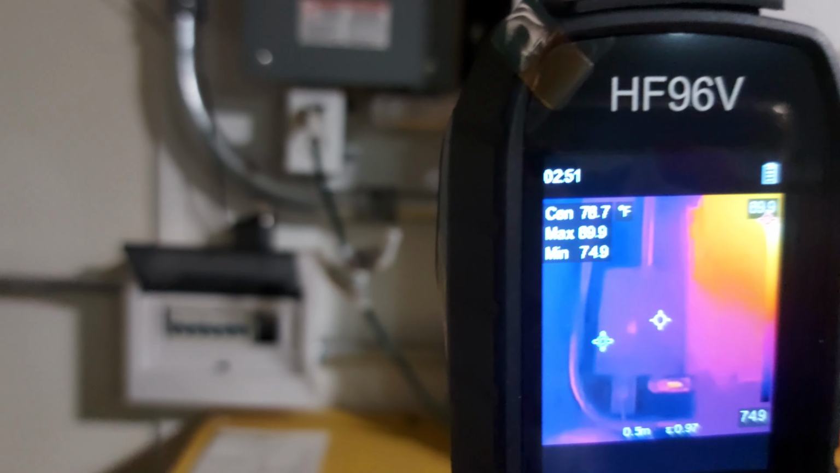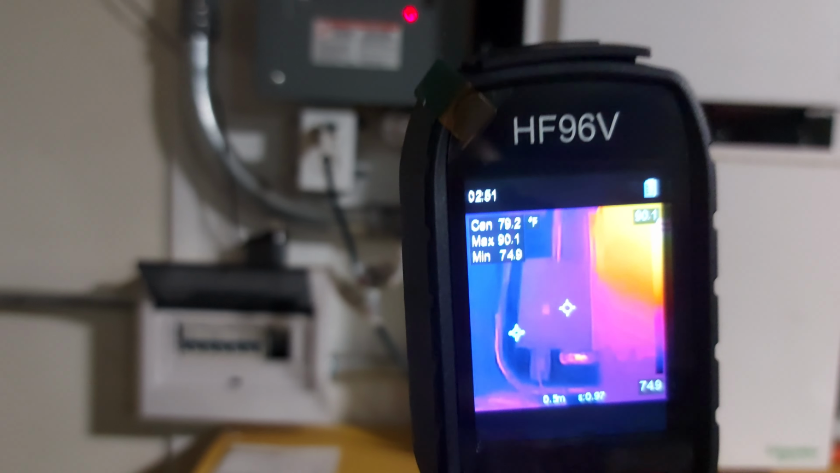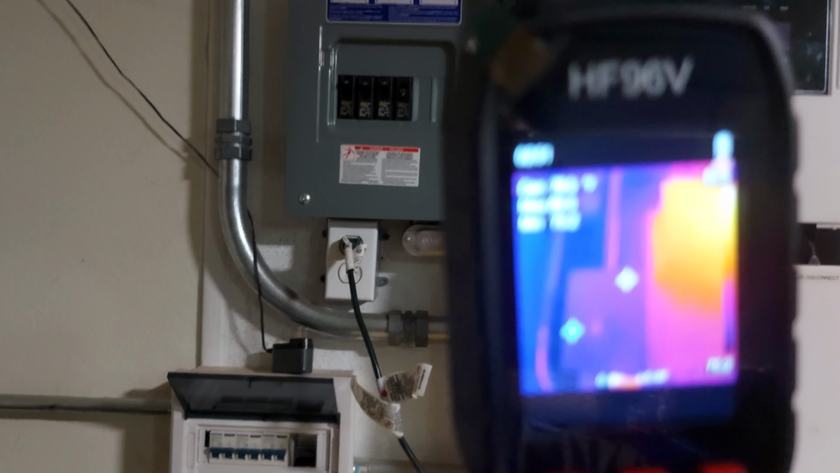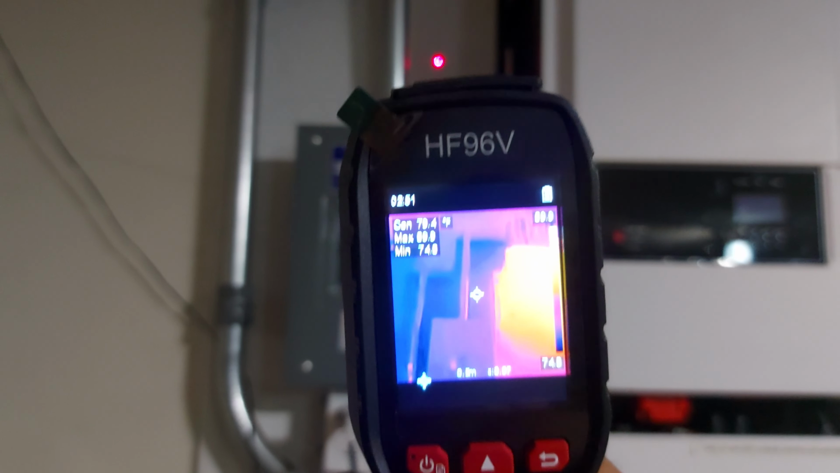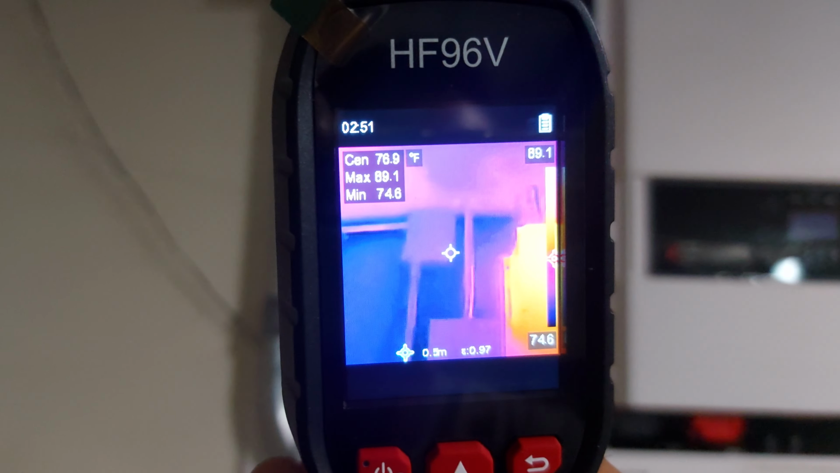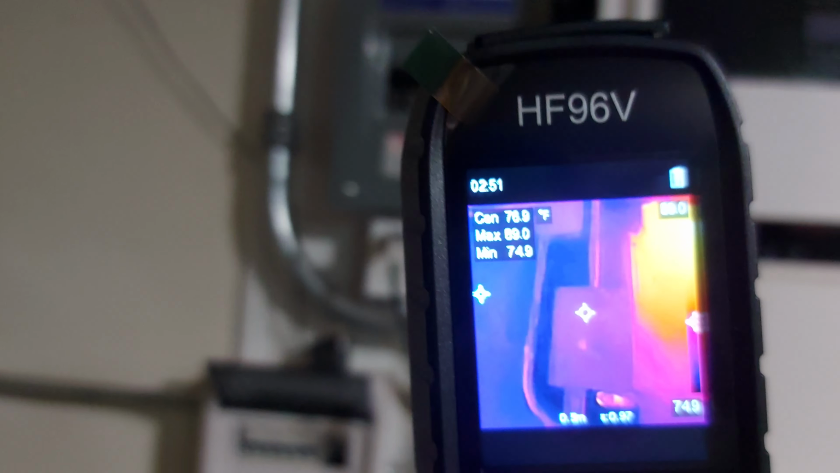Obviously, it's not going to be able to scan what's behind the wall, but if that component behind the wall is hot enough, then it will radiate to the wall, and it will give you an idea that there's a potential problem behind it.